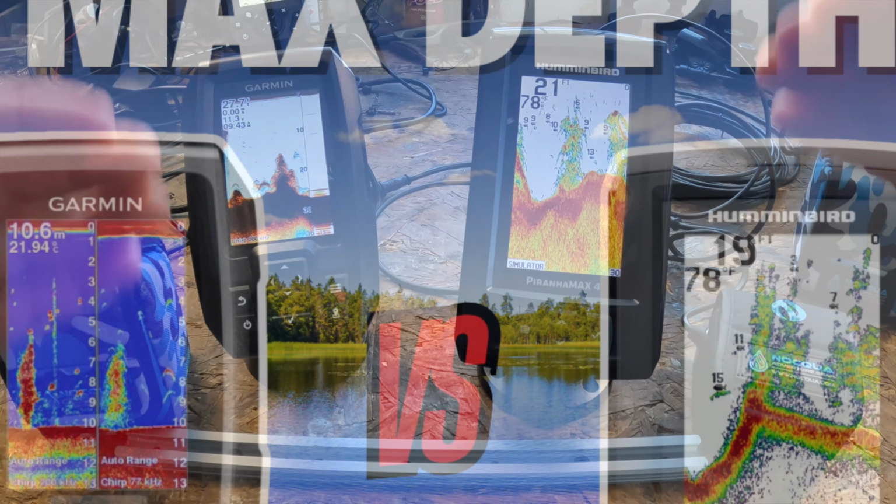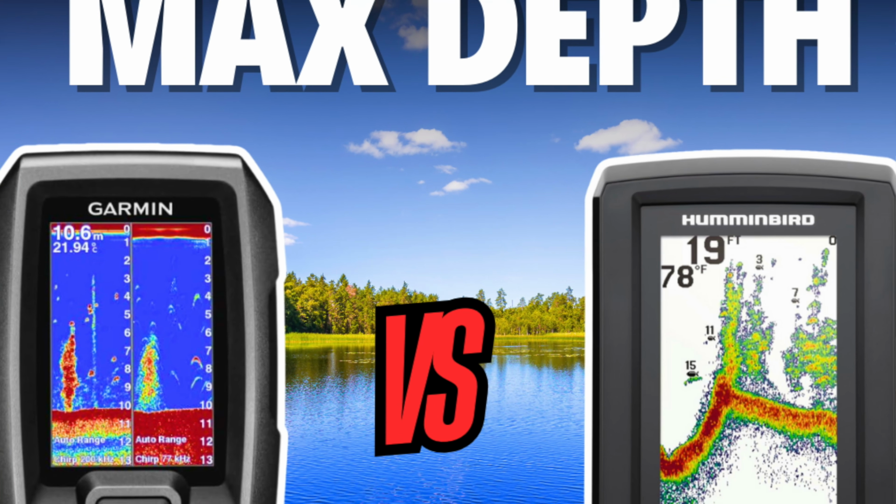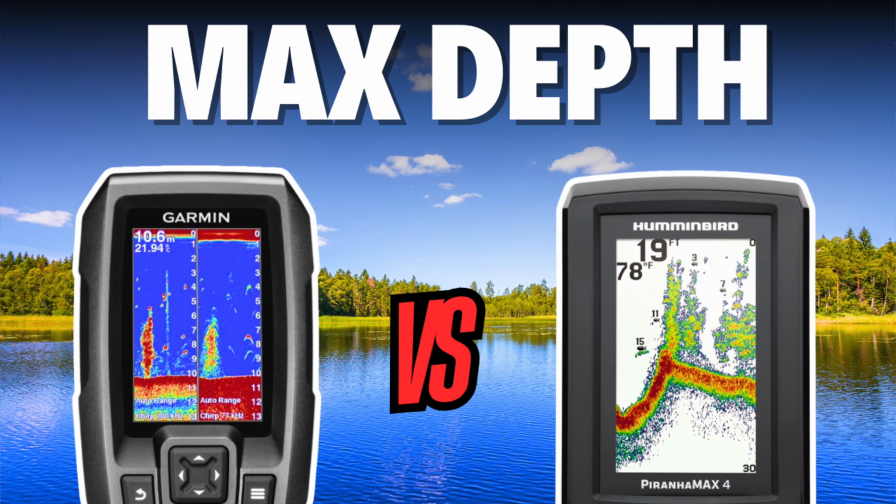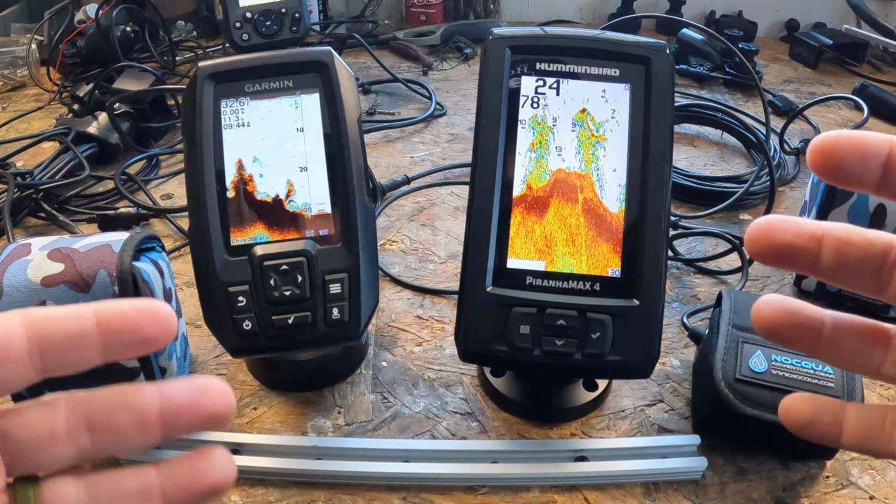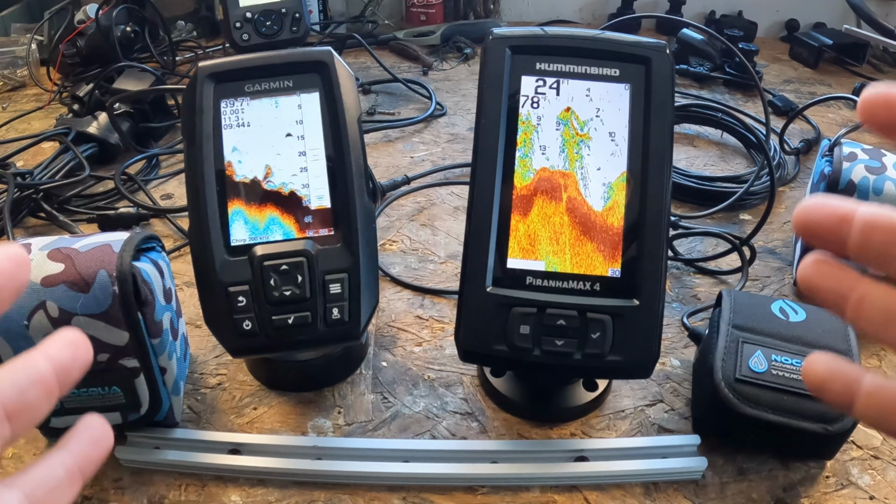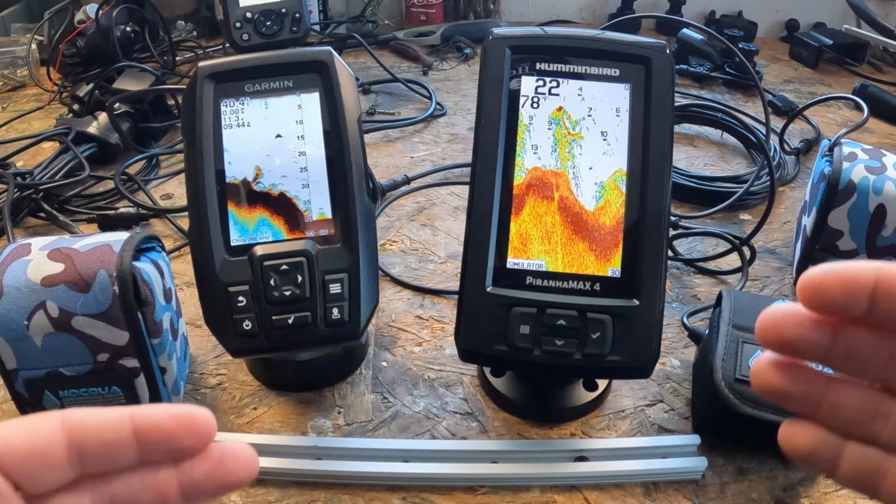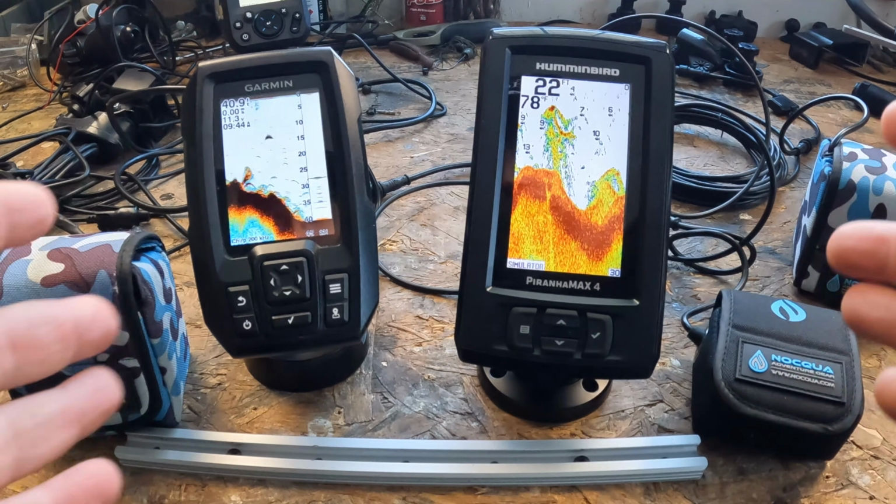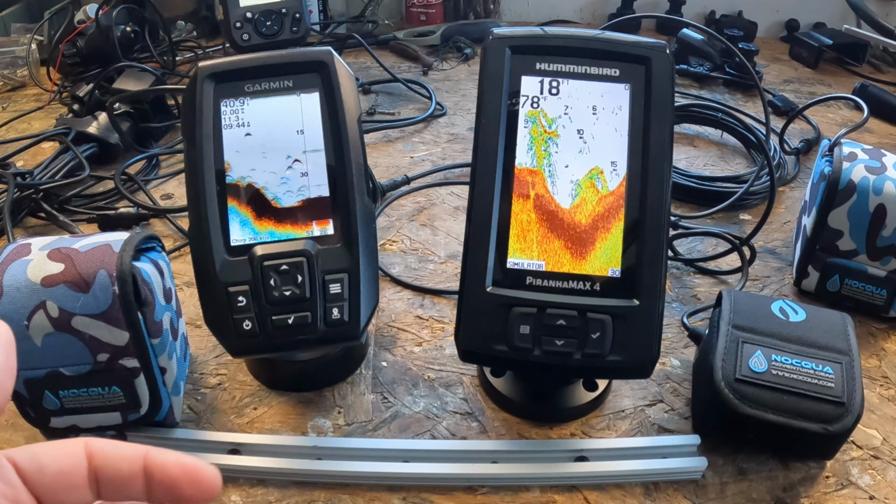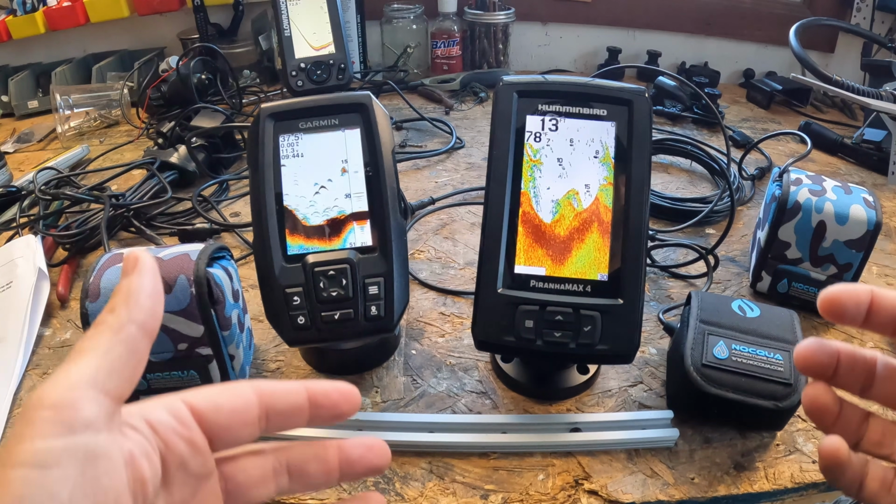So now let's talk about the max depth capabilities here. Now when you think about depth range, let's be honest, if you're fishing close to the max depths of these units, you've likely moved far beyond these entry-level units. So when you think of max depth capability, I want you to think of it in terms of sonar strength, right? More depth equals more power equals better performance, like in dirty water and in salt water and in fast moving water and in those deep reservoirs.